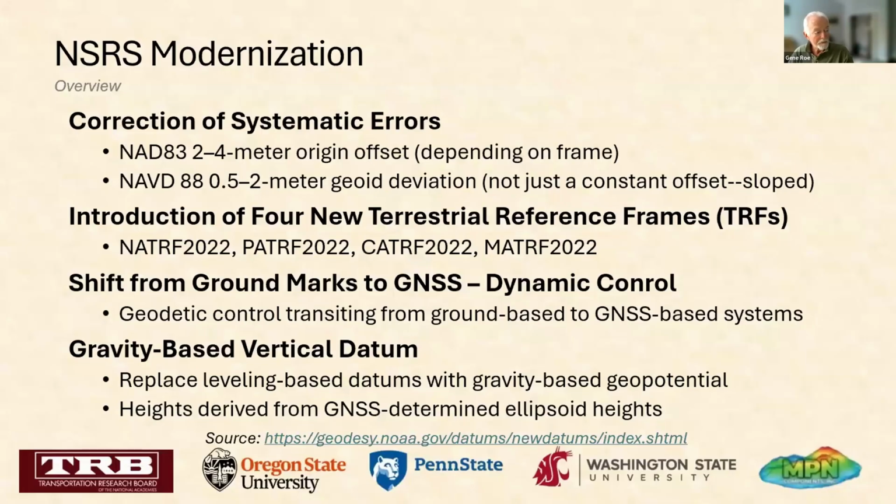For those not aware, the National Spatial Reference System, NSRS, is undergoing significant modernization to improve geodetic accuracy across the United States. There's four major things going on here. One, correction of the systematic errors from NAD 83 and NAVD 88, which get worse every day. So we're going to have an introduction of four new terrestrial reference frames. All the state plane coordinates, for instance, in the United States are going to change, some by a lot. So you've got to get on board with this and know what's going on.